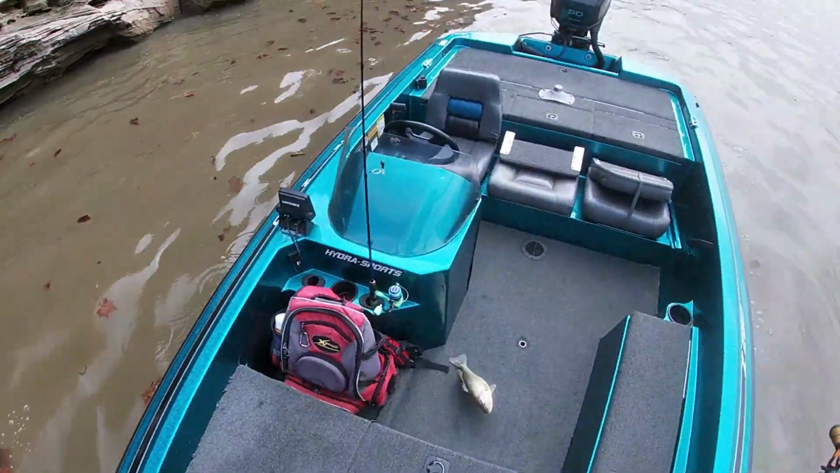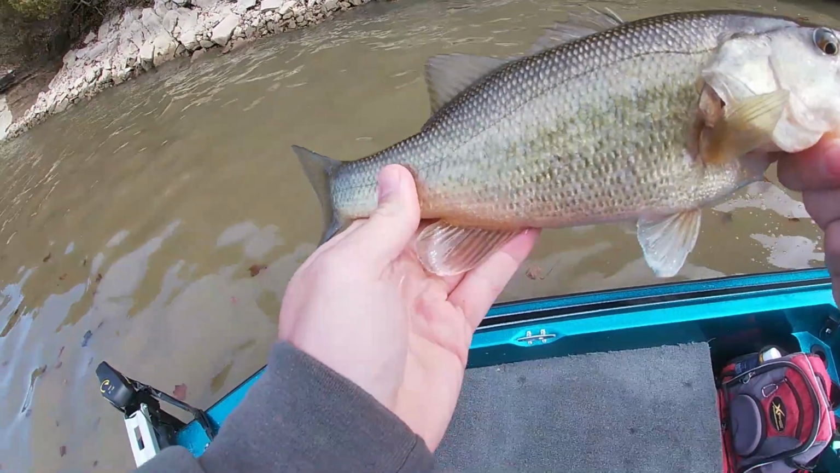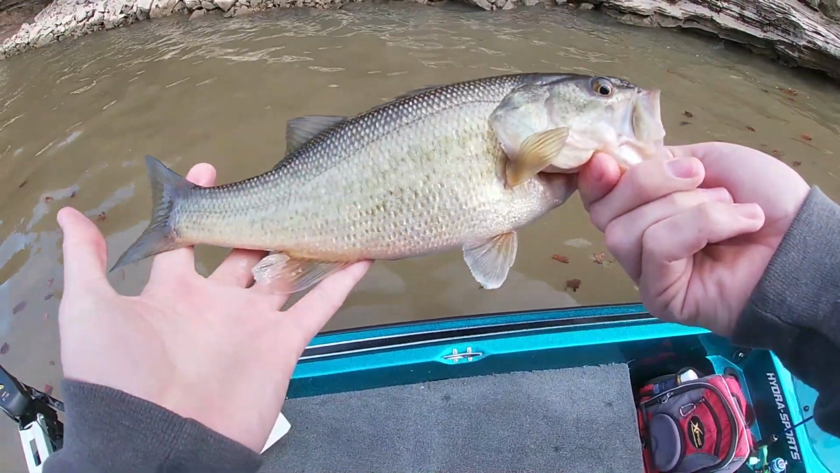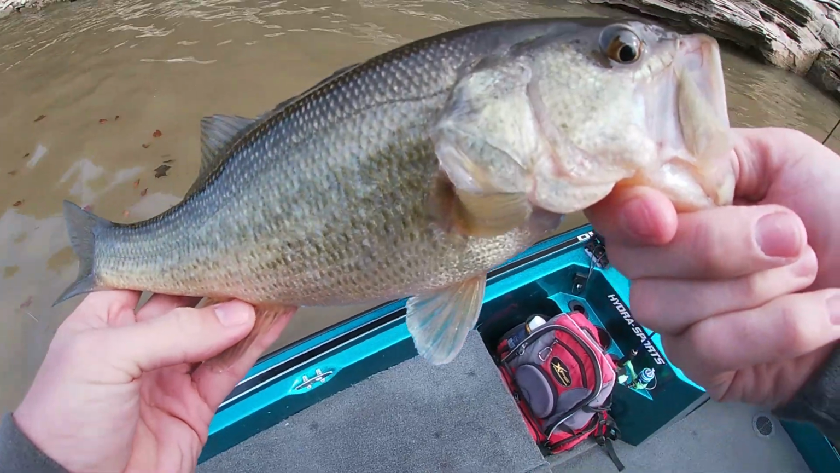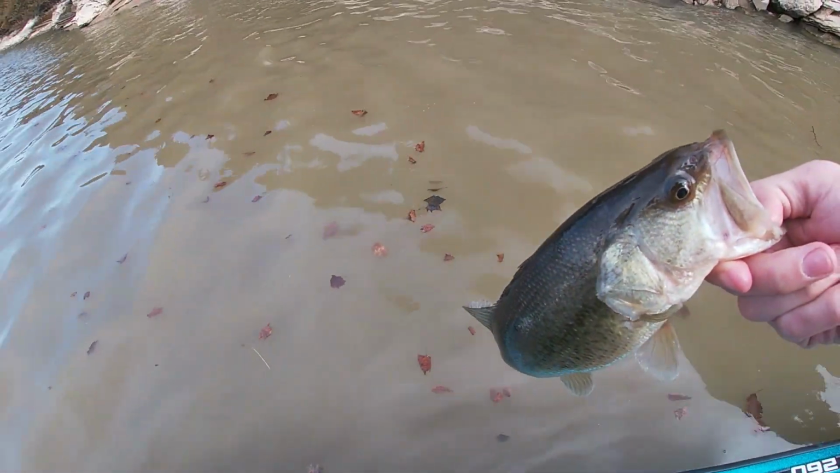Awesome. He about came off just the other way that last one did, but I got him in the boat. Not a wall hanger by any means, but healthy little bass out of Lake of the Ozarks. They're probably 13, 14 inches long. We'll get him back in and see if we catch another one. It's 2 bites within the last 20 feet I've had, so I think we found a good spot. Go ahead and get him going.